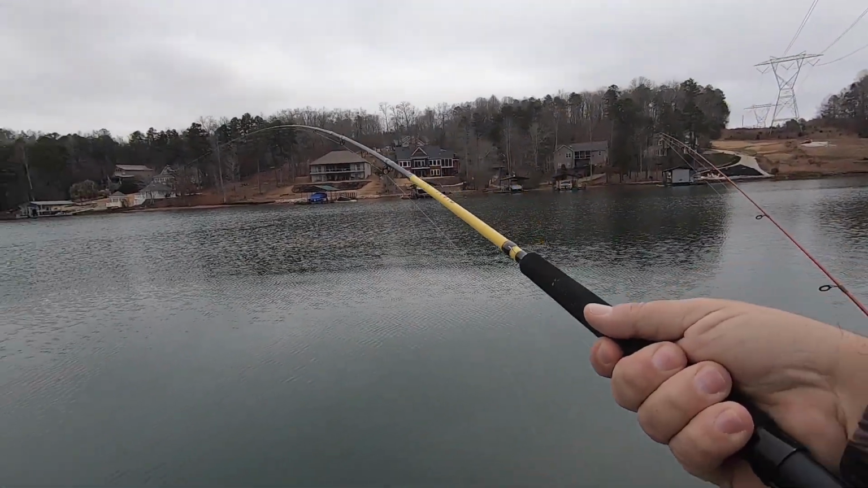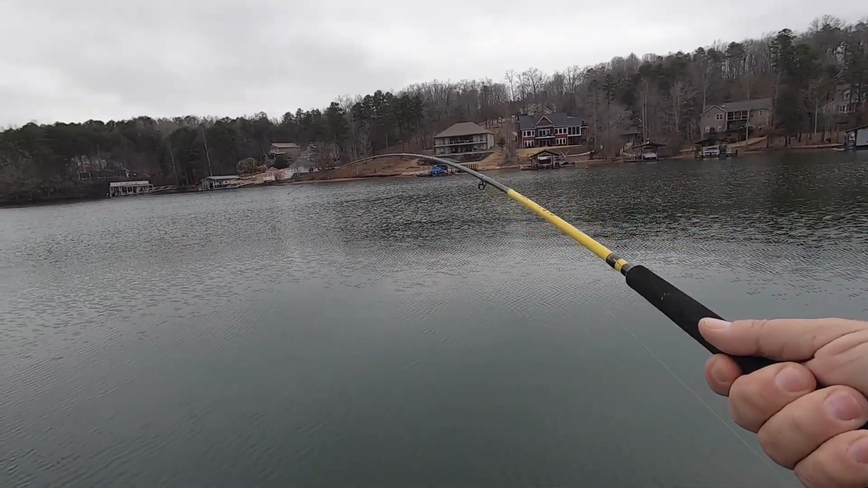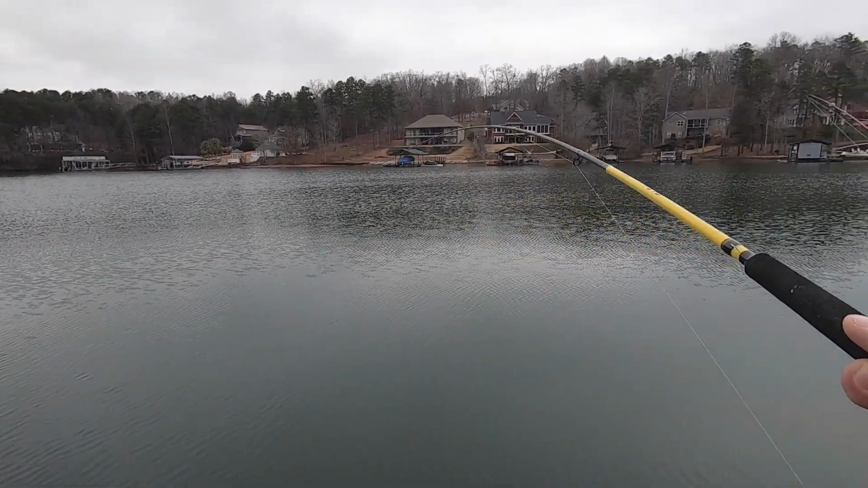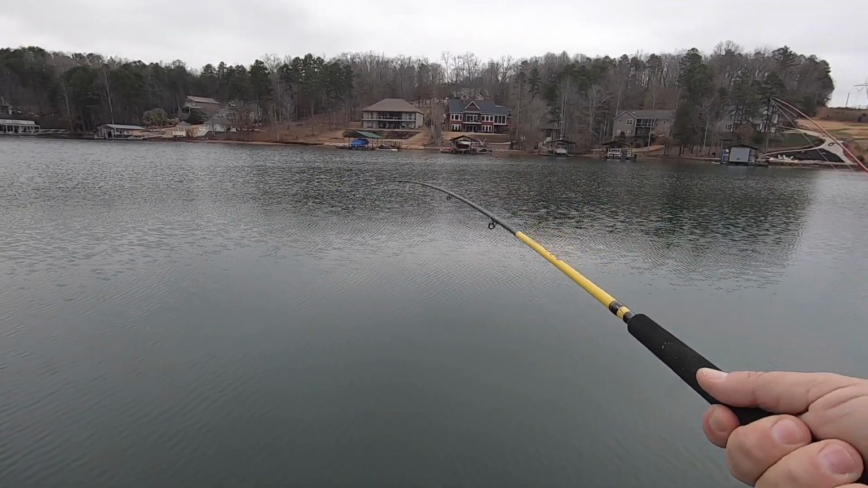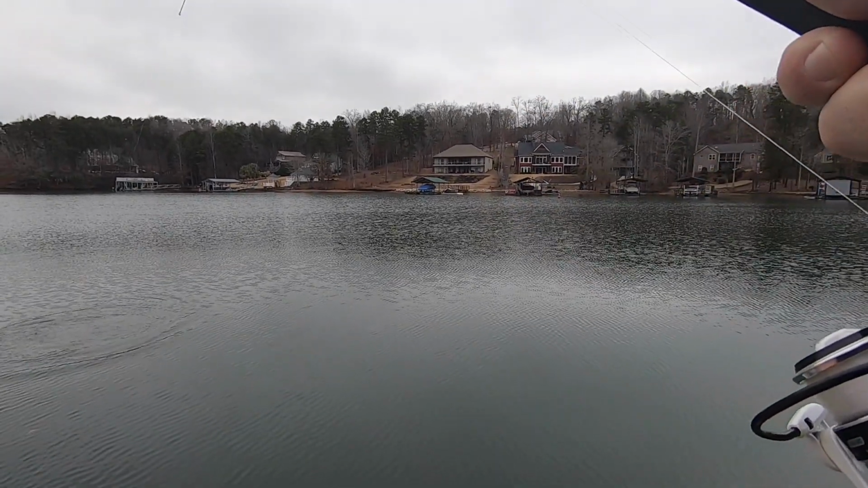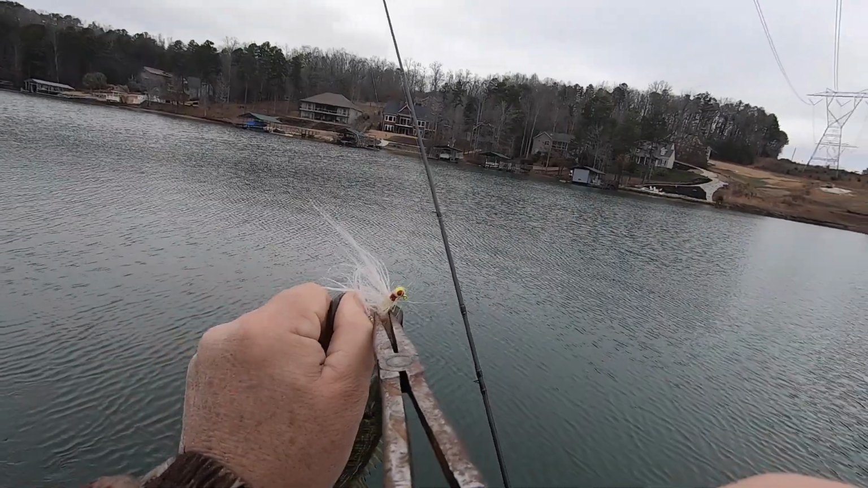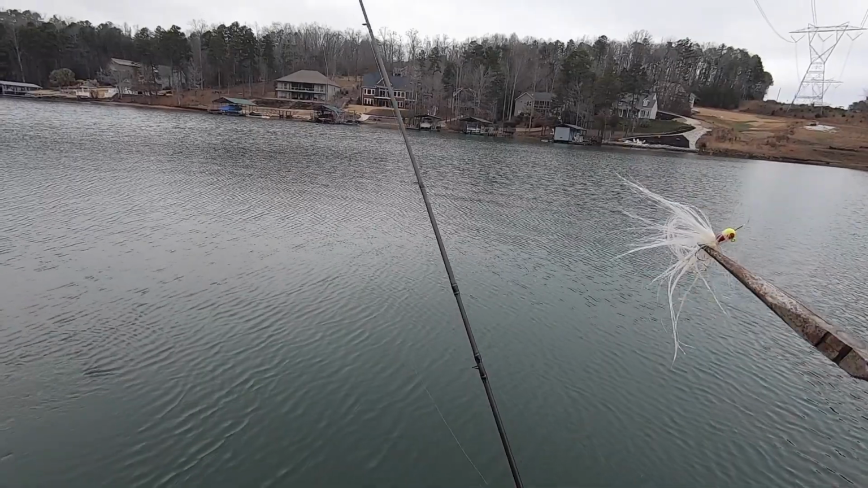I just threw this line out. I put a little bit of that crawfish on there, and I don't know if I've got a crappie or a spotted bass, but I was just letting the line out and it hadn't even tightened up good yet, and I already had one on. This is a spotted bass. They're gonna be aggressive here. Go back.